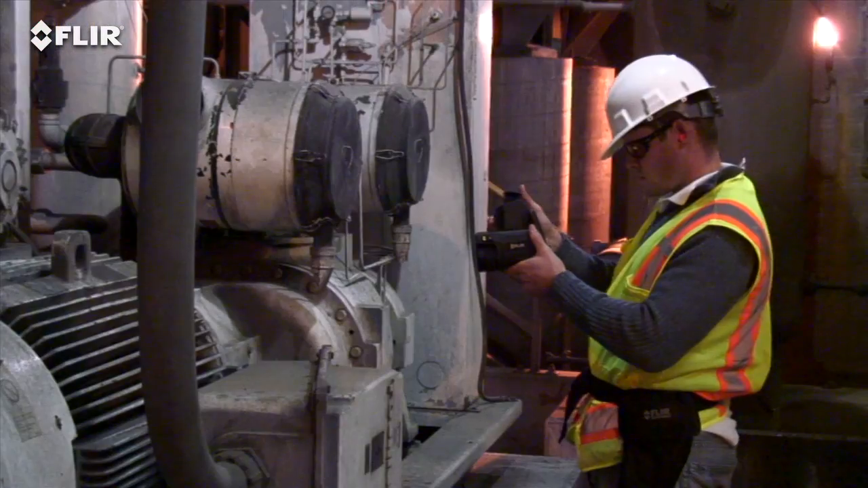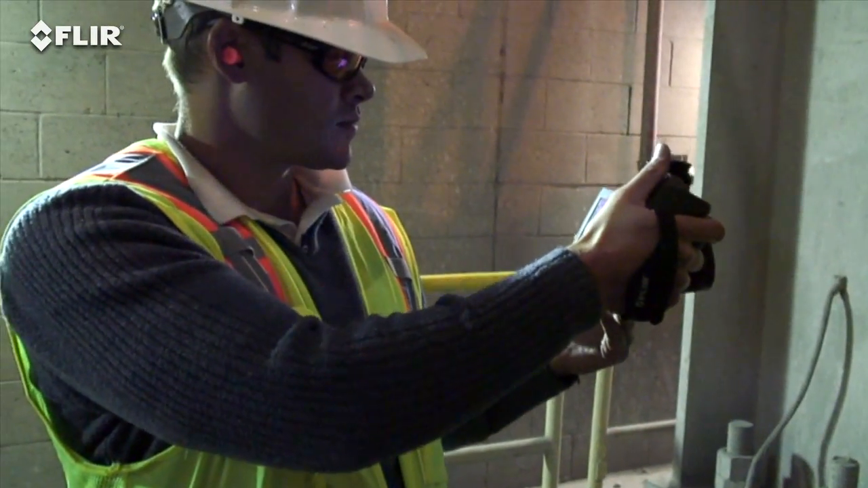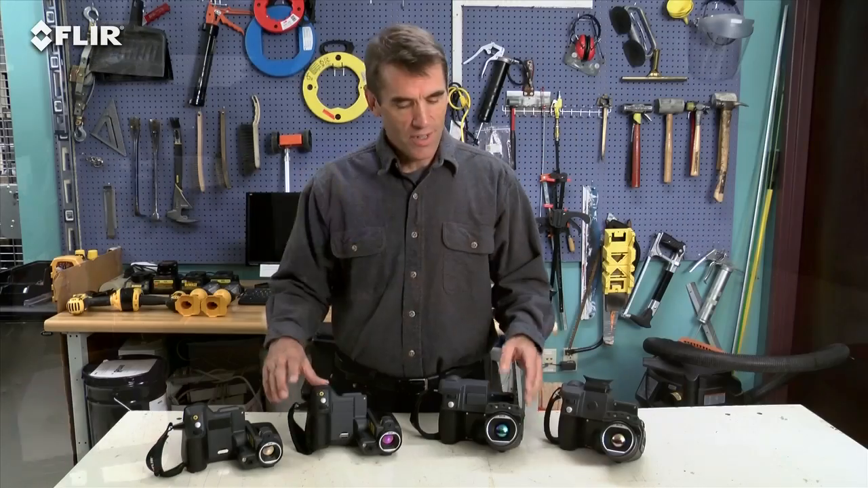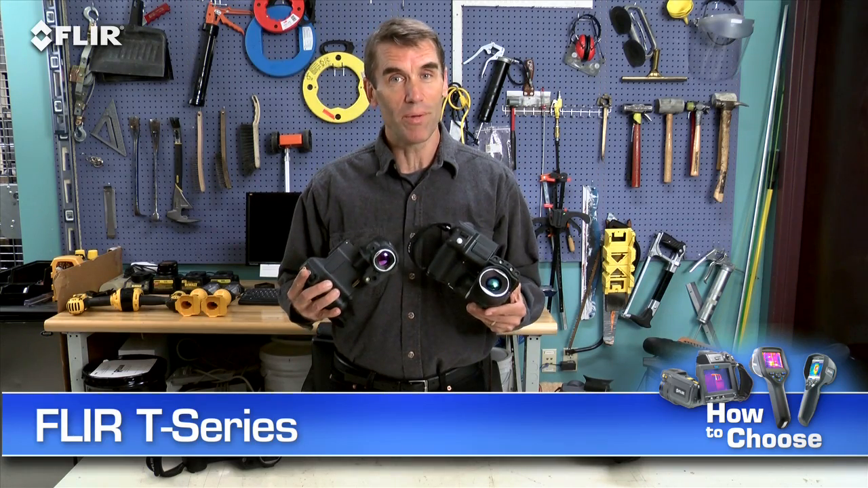Do you plan to use your thermal camera several times a week or maybe even daily as part of your predictive maintenance program? Perhaps you've got an intensive thermal imaging schedule that has you inspecting components throughout your shift, scanning small targets far away, overhead, and other hard-to-reach areas. If that's the case, FLIR T-Series cameras really are the best choice to help make your job easier.